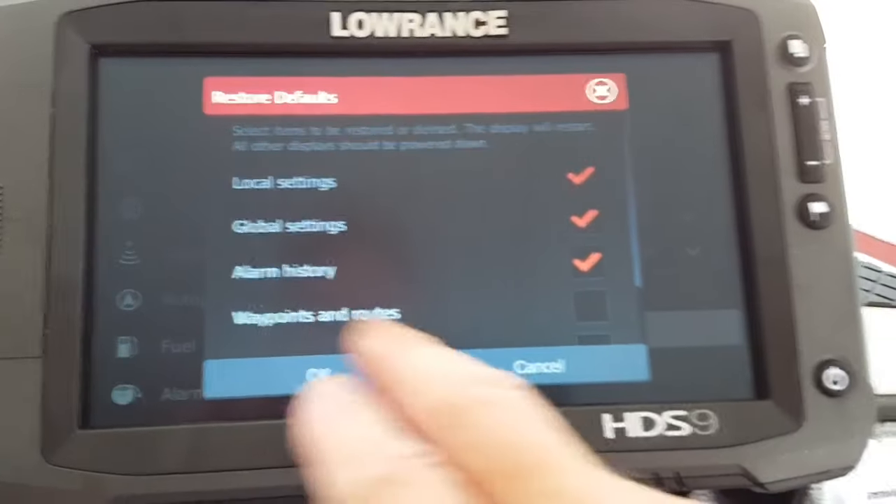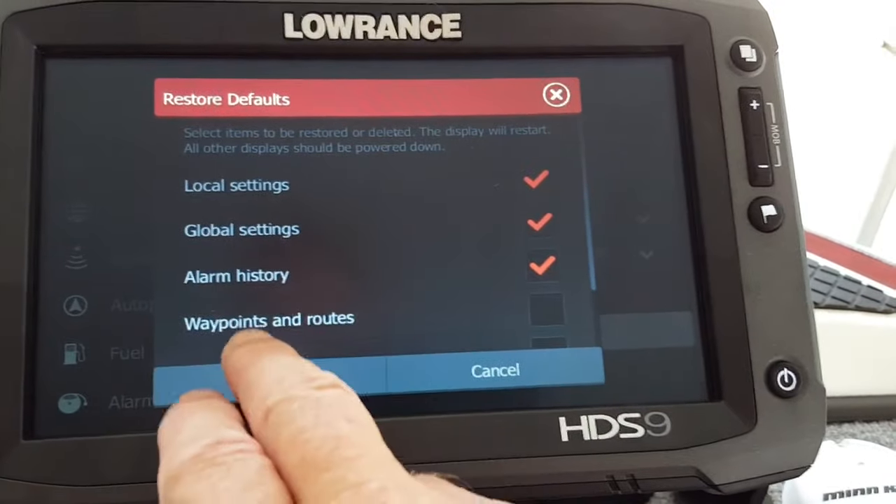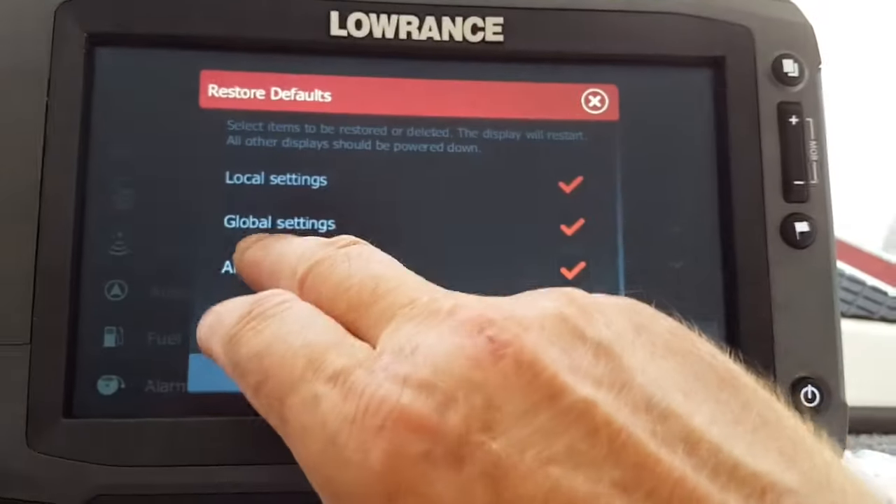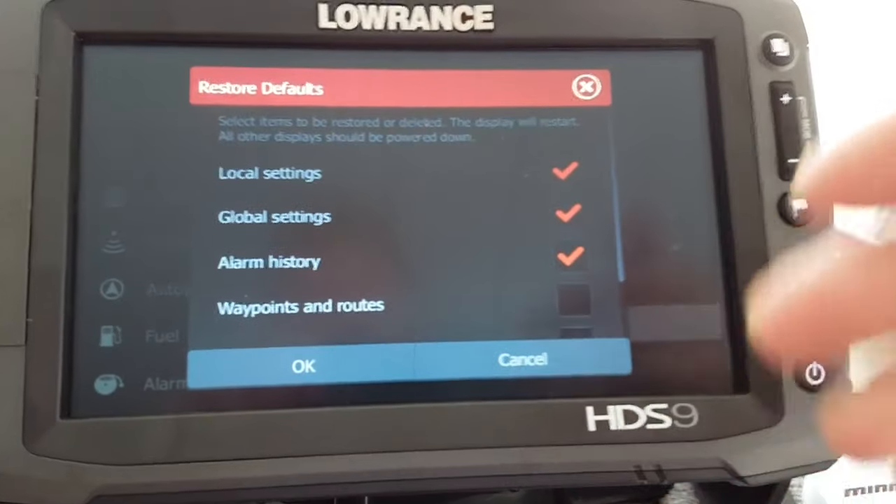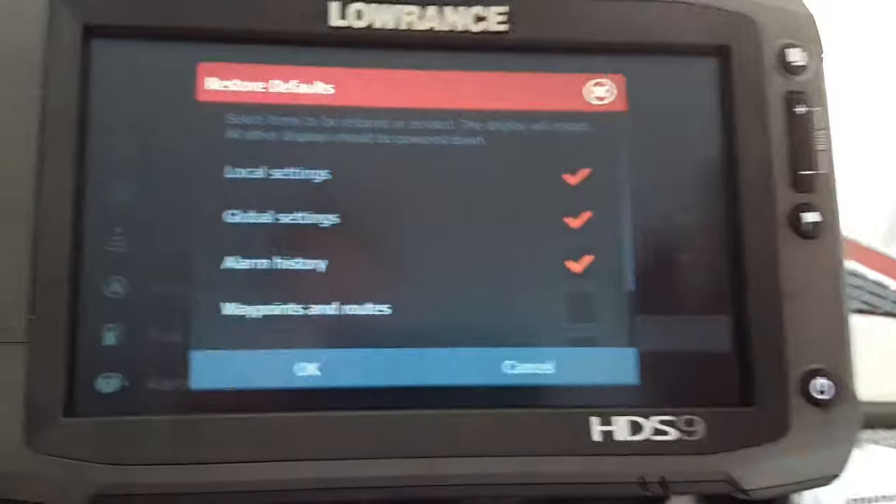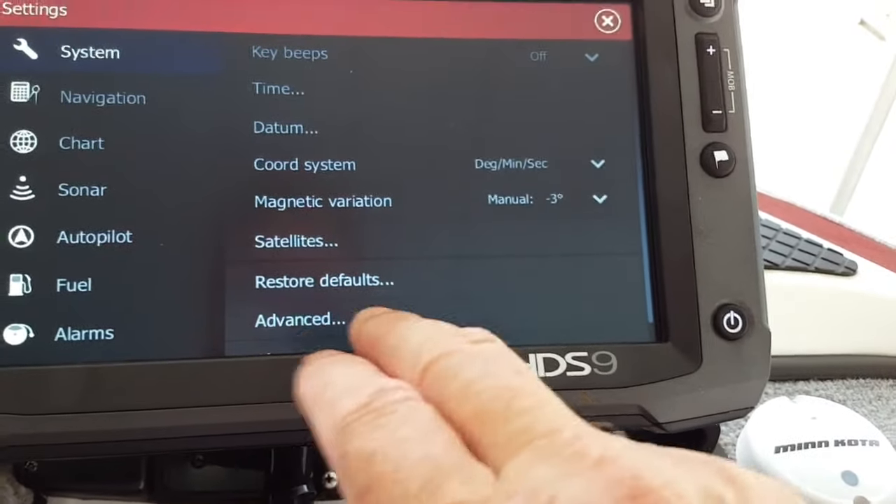The rest of this stuff here, you can see where local settings, global settings, and then alarm history, and then waypoints. And you can uncheck global settings here if you want to. But I go in and manually set it at each application throughout the device instead of just one overall setting. But you can see where it says restore to default.